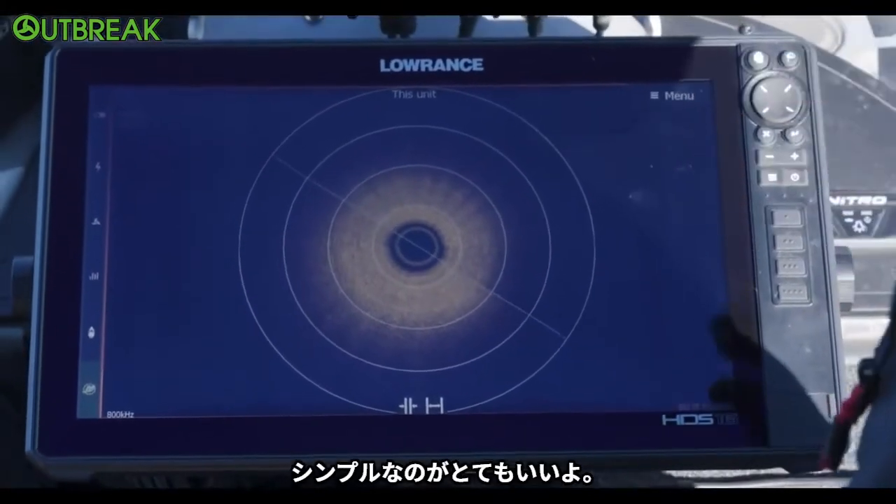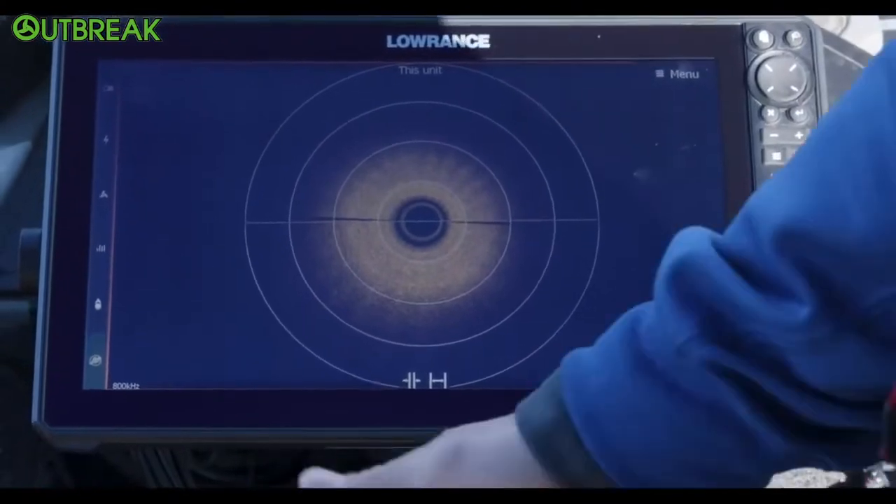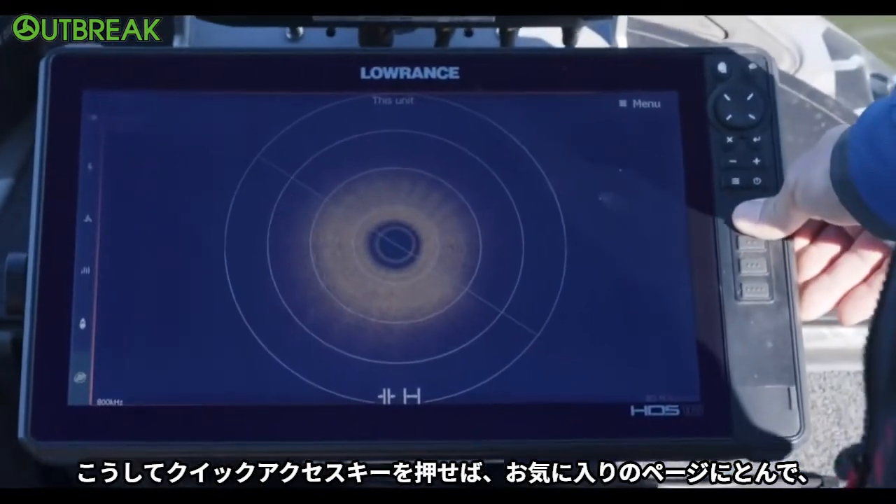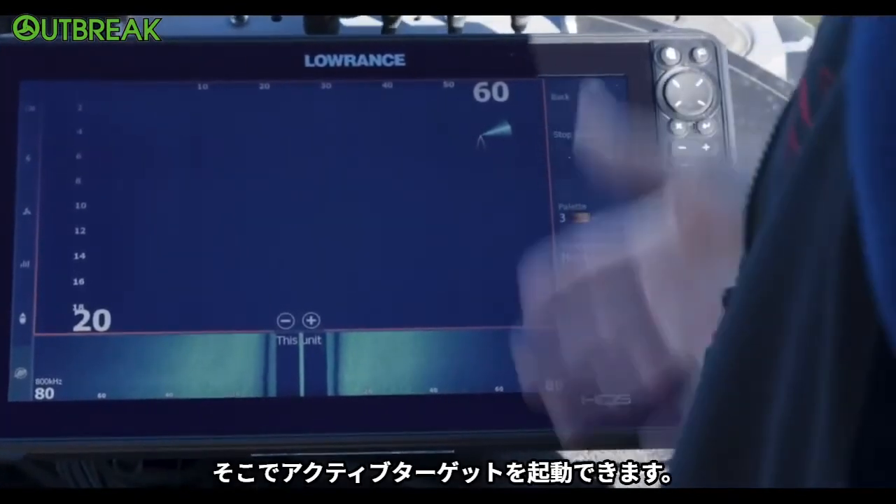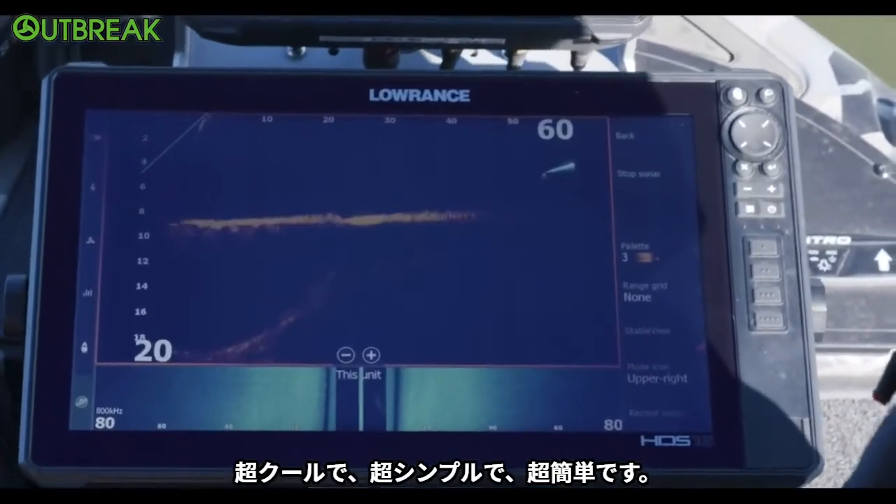I love how simple it is. I mean, it was installed instantly. It's simple to use. I just got a quick access key right there. As soon as I hit my trolling motor, it stops it. I've got my quick access key here to go back to the other page that I use all the time. I just turn my active target on right there. Now I'm going. Super cool, super simple, super easy.